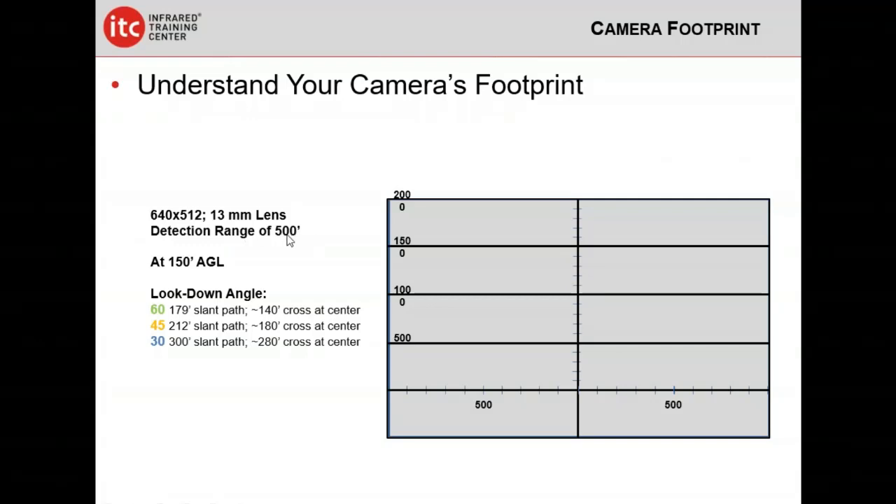Keep in mind, this number is what's called the slant path. It's the hypotenuse of the triangle. It's not the distance you're seeing on the Go or Pilot app. It's the actual slant distance from the camera to your target. So if we look at this with a 60-degree look-down angle, we get a footprint that looks like this.